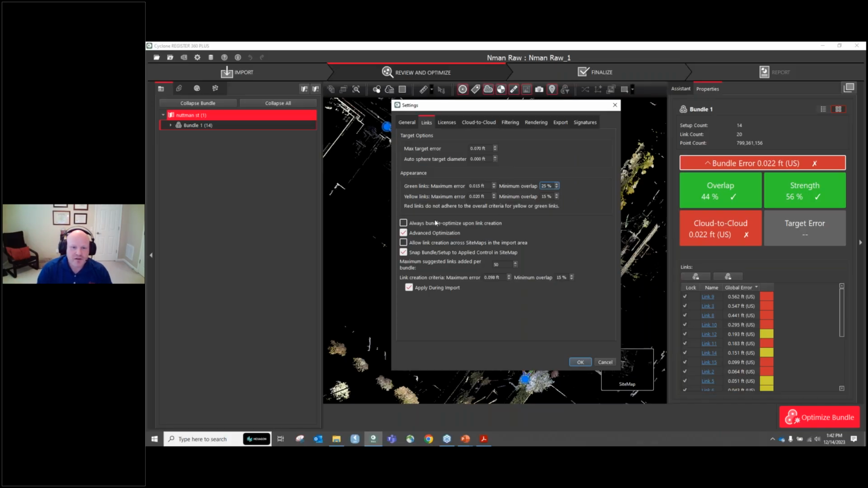And I usually turn this off. This allows link creation across sitemaps. That's up to you if you want to, before you even import, if you want to try to say, well, this links to this. I don't personally see much benefit in that, because different sitemaps get different bundles when it comes in, and you can just connect those later. In this advanced optimization, we covered that. That's really only comes into play if you have more than 500 scans.